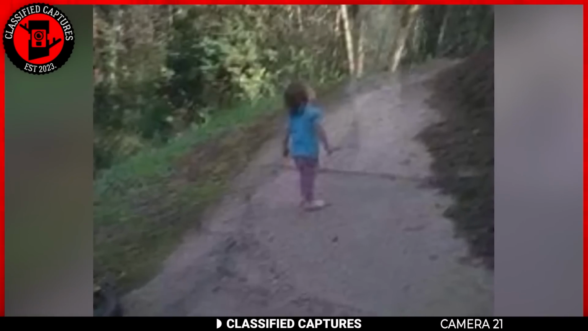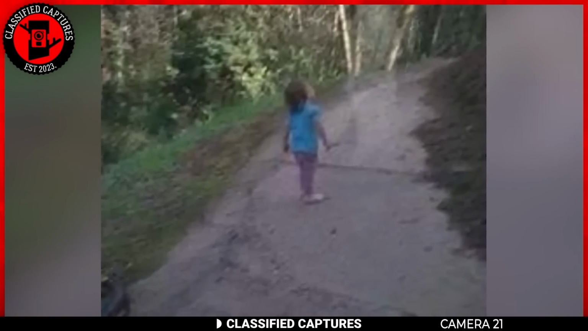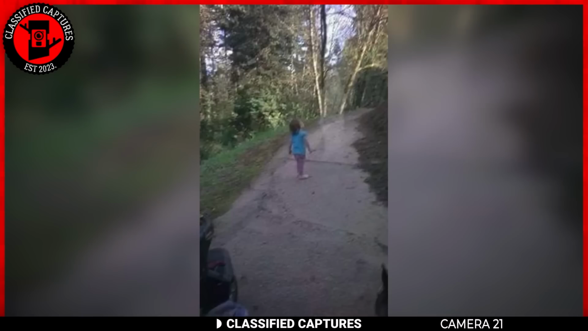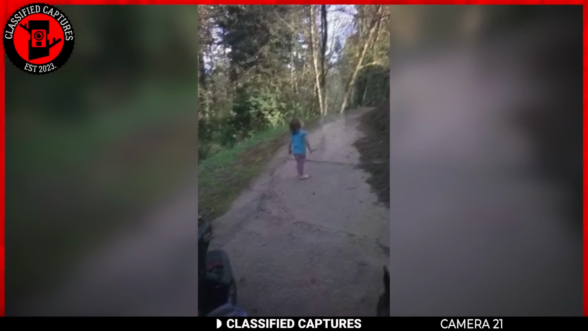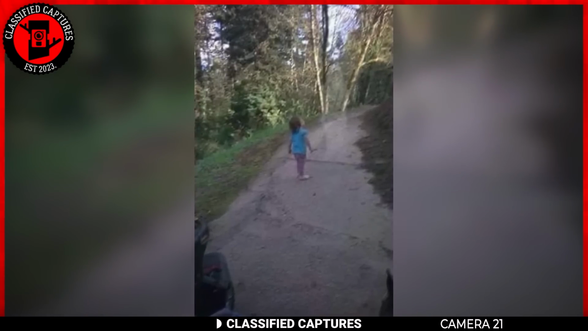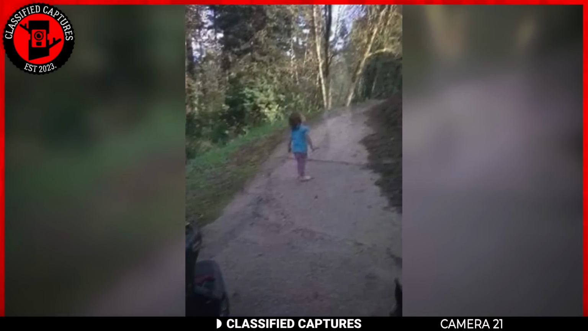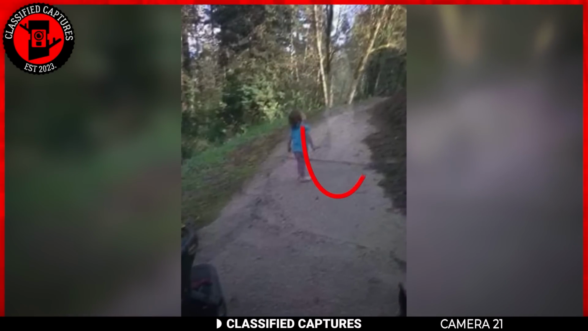In the year 2015, a family from Oregon went on a leisurely walk and took some pictures of the trees in their vicinity. Upon returning home, they reviewed the footage that they'd captured only to notice something peculiar in one of the photographs. In the photo they had taken of their little daughter, they noticed a figure standing over her.